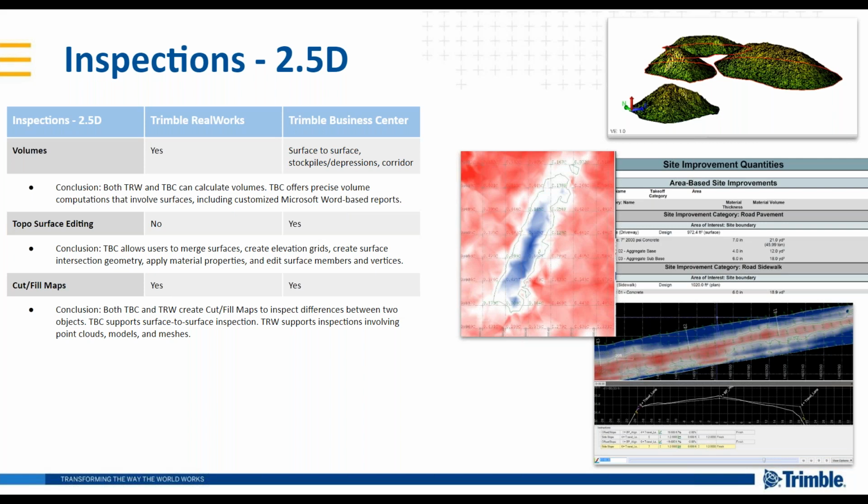Volume computations are really critical for earthwork operations, getting paid to move dirt and materials around. Both RealWorks and TBC offer some really nice tools. TBC offers precise volume computations that involve the surfaces, and the reporting out of TBC is particularly strong, being able to create custom Microsoft Word based reports that you can format however you want.